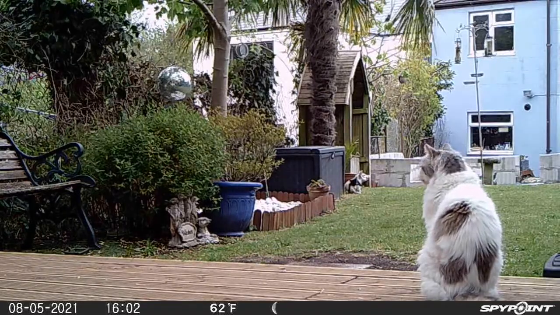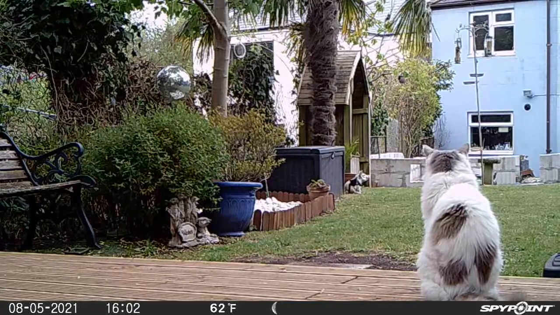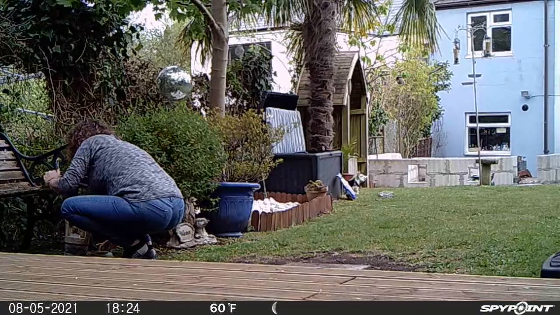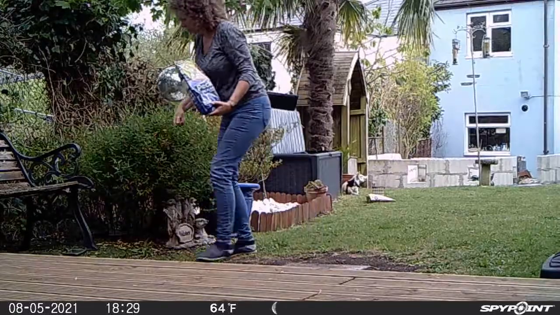This is Arthur. He doesn't live here, but try telling him that. 6:25, and Sam's laying down some hedgehog food in the bowl and also chucking some mealworms around just to see if they eat off the ground.